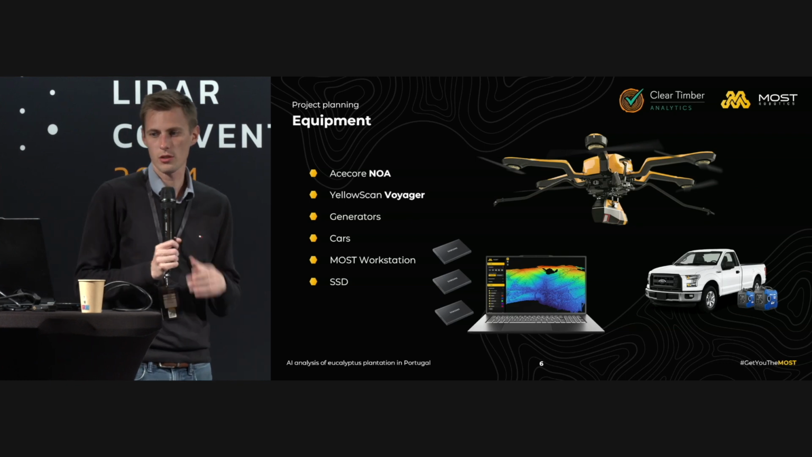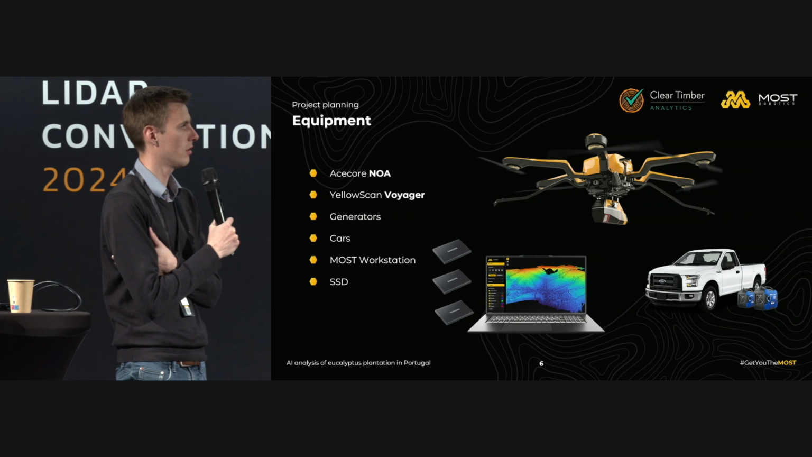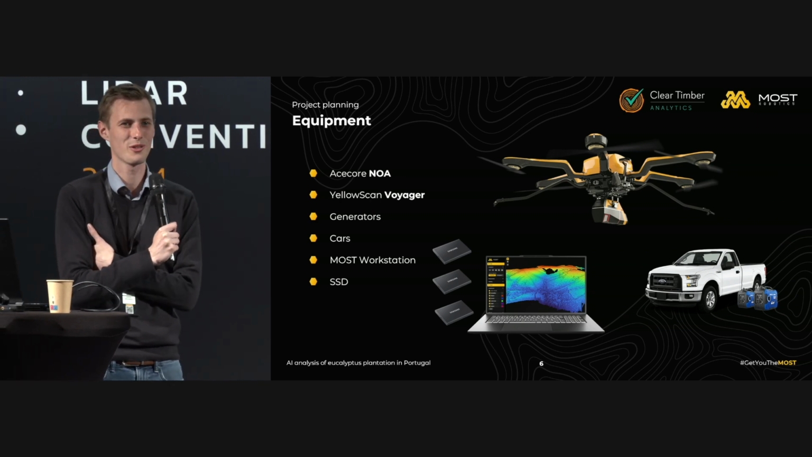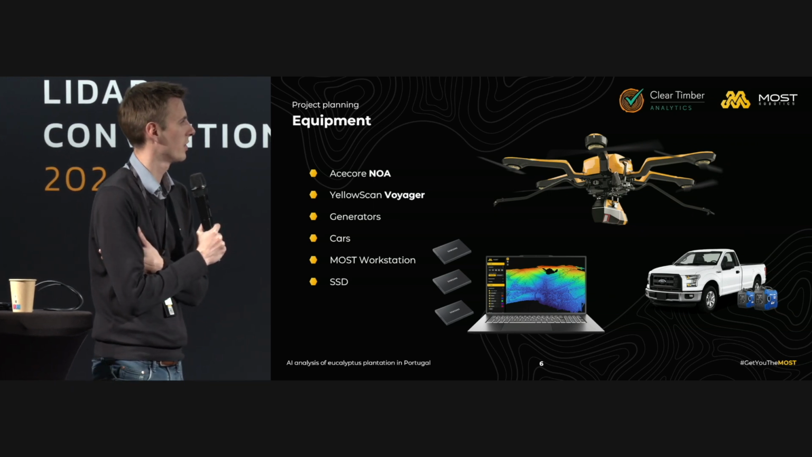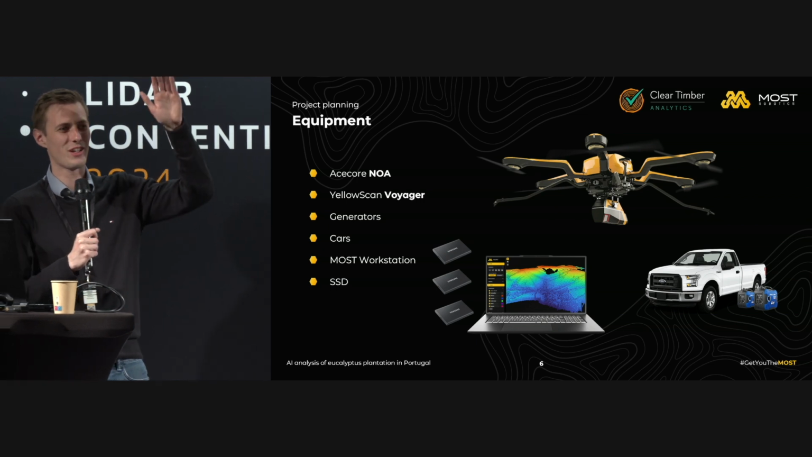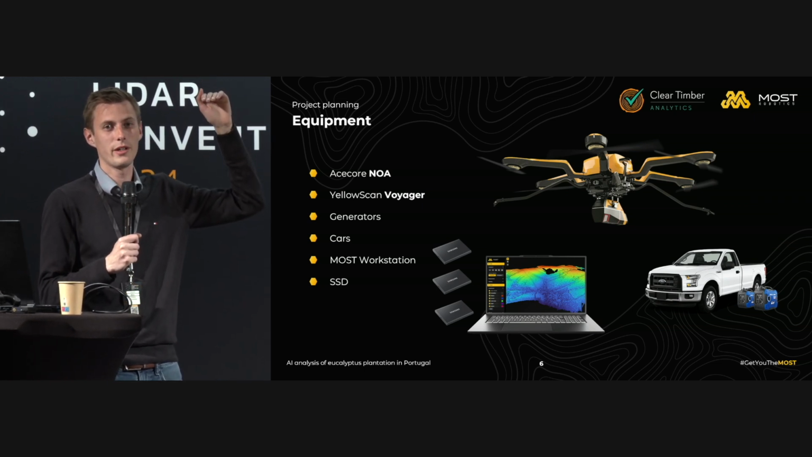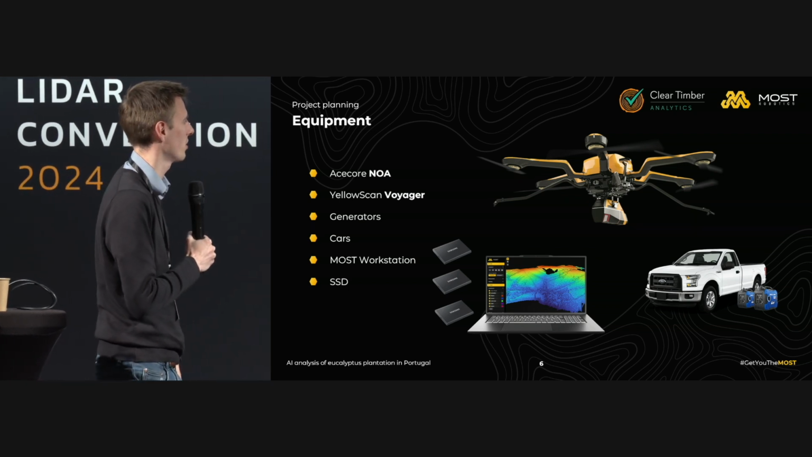For the equipment, as I mentioned, we use the ACE-Core NOAA, which you can see there, together with the Voyager and then AP50 as IMU. Then we needed enough power in the field to run the whole day, so we also needed some generators. We used some cars to climb the hills in the plantation because the area is very hilly, which means that we often started on the hill and were flying in negative altitude relative to the start position.